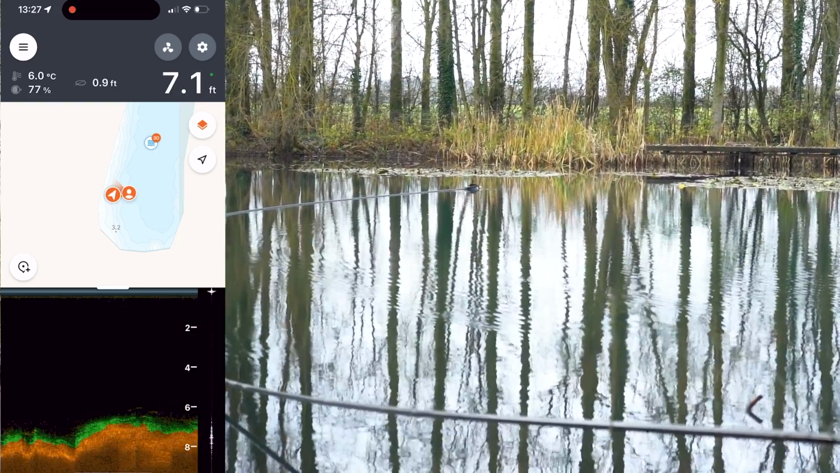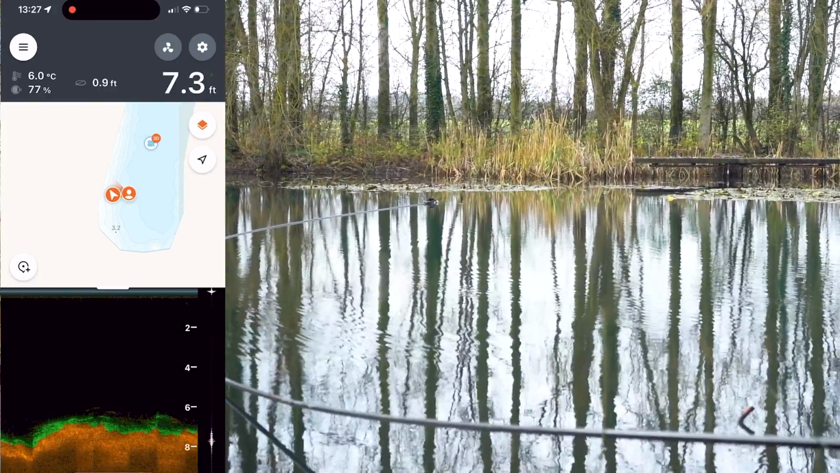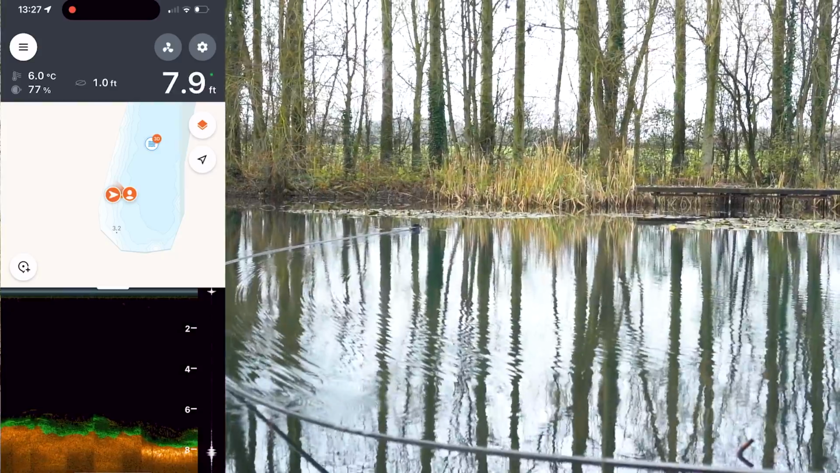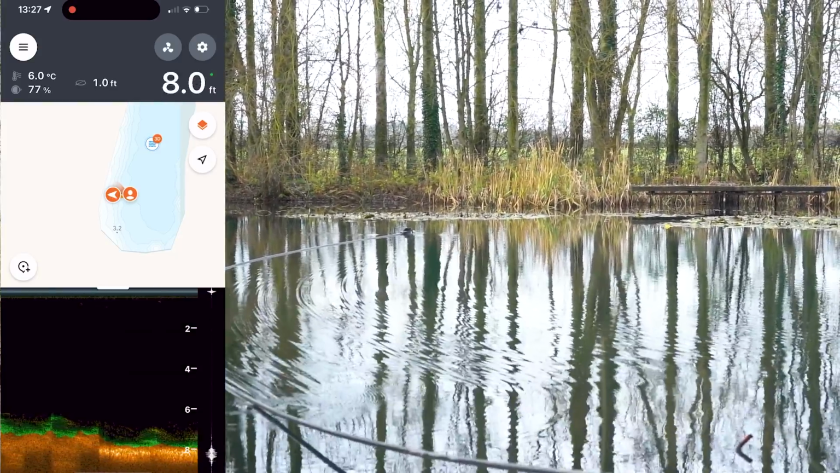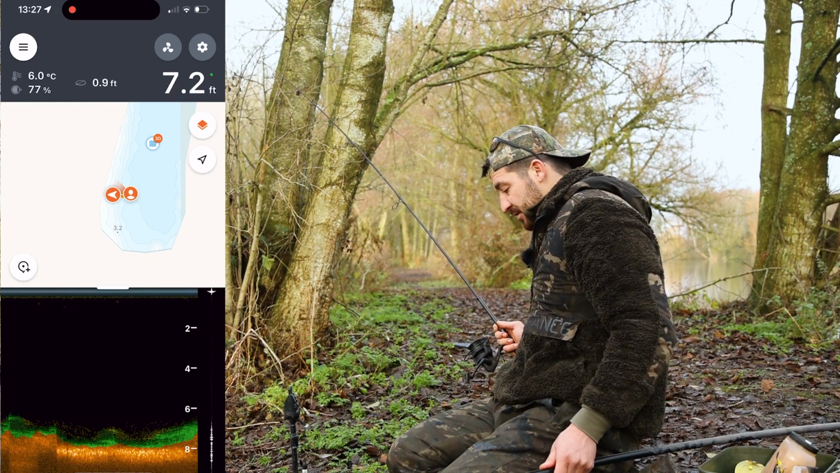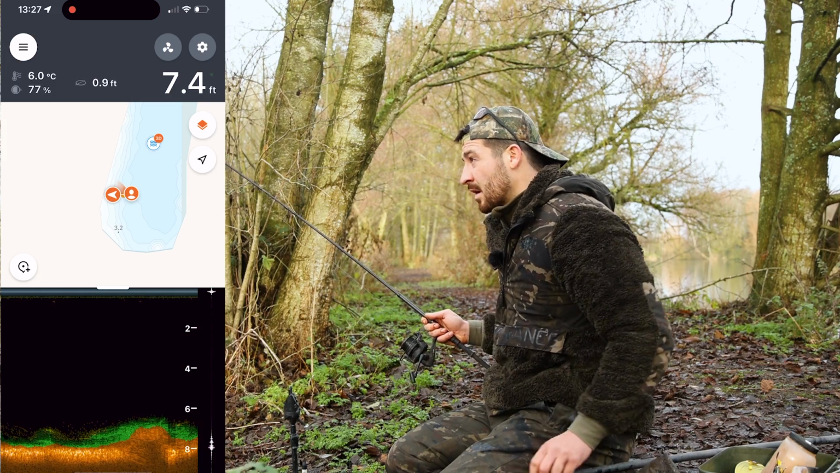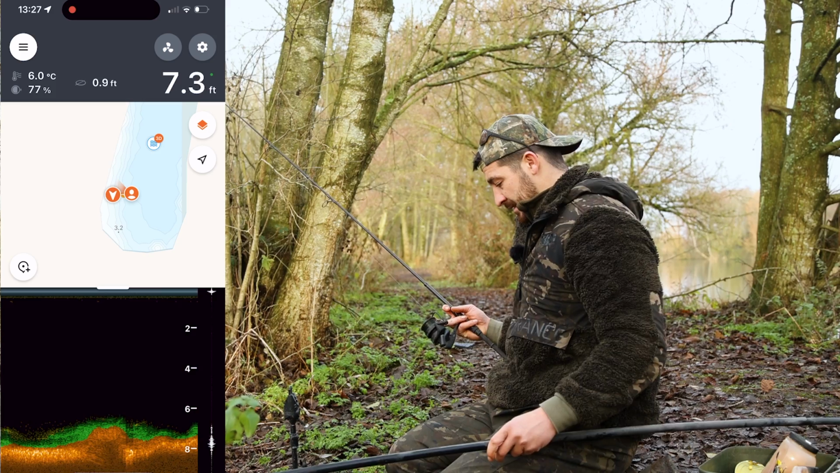We can see where that's dropped down into the harder bottom. It's nice and clear. Make sure we're exactly on it because there is a bit of weed around there. As you can see, that green's coming up again. We don't want to be fishing on that green. We want to be fishing on that firm bottom. Got to come back or go forward. When you're trying to fish these really tiny little holes, sometimes you do have to be a bit patient with it. But with a spot like that, I think it's going to be worth the wait, to be honest.